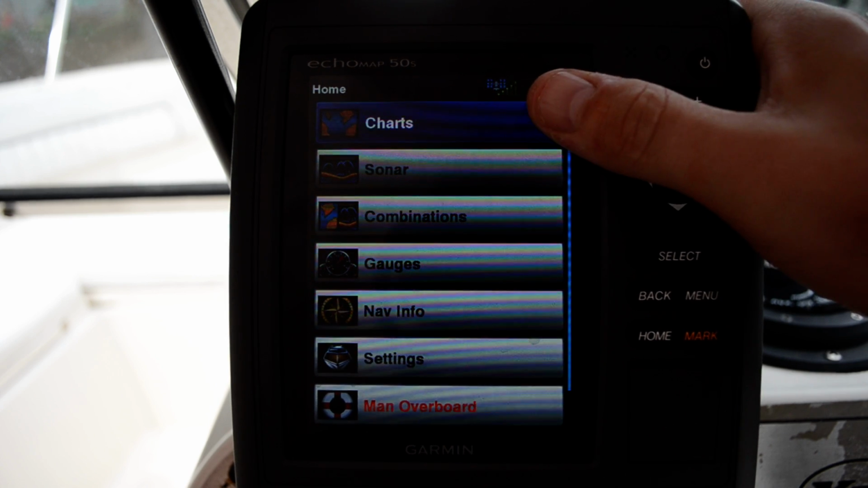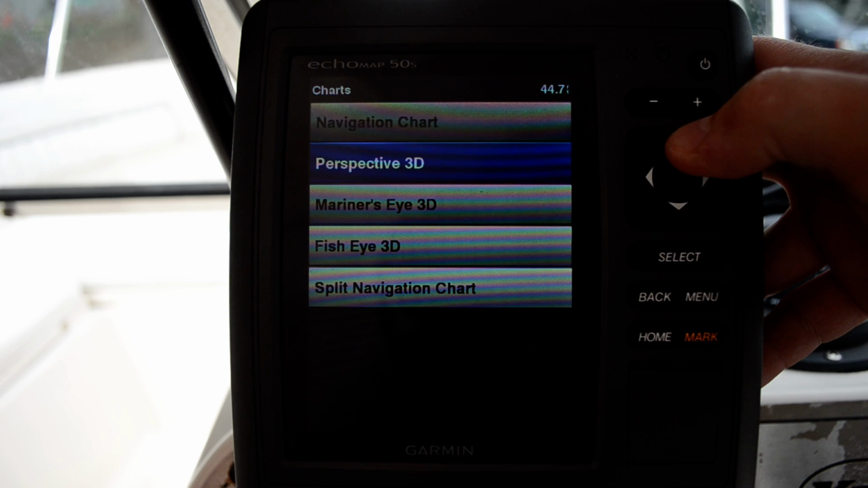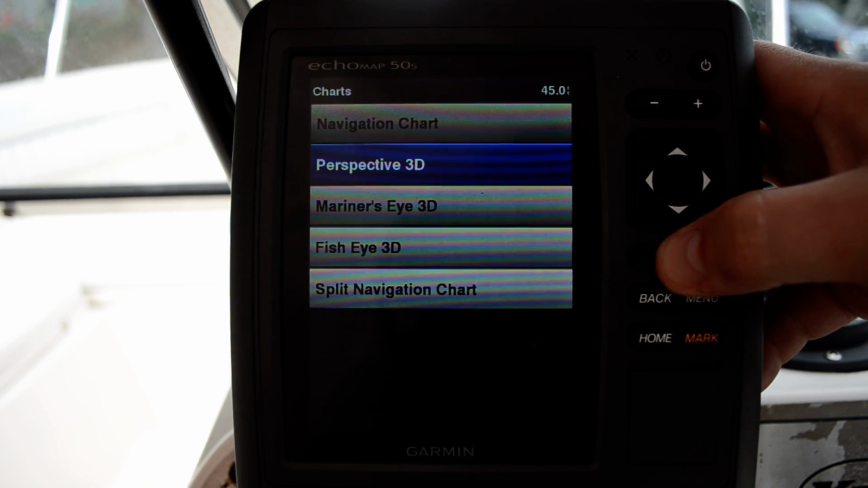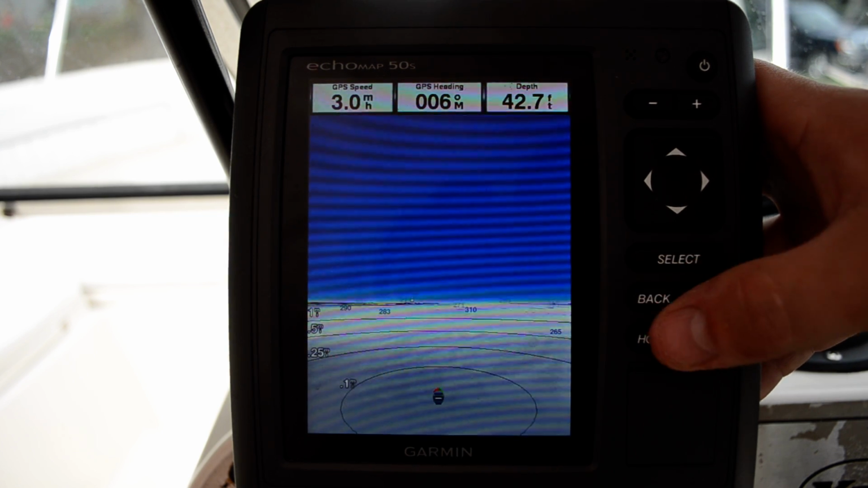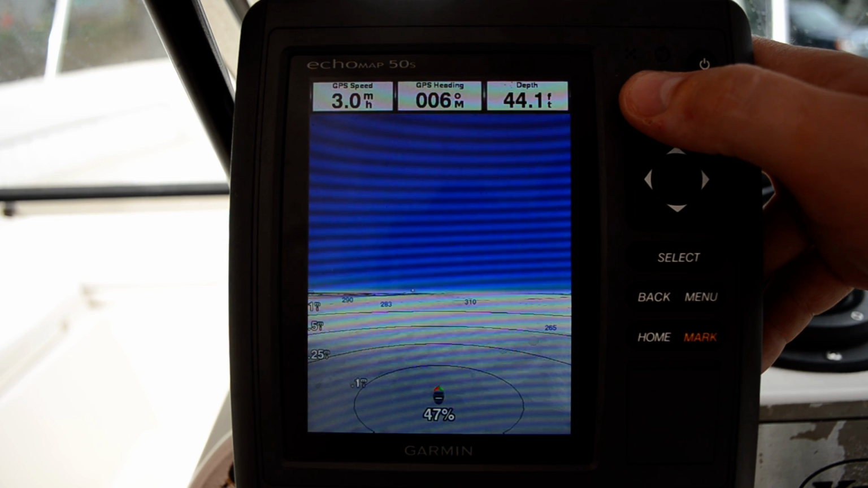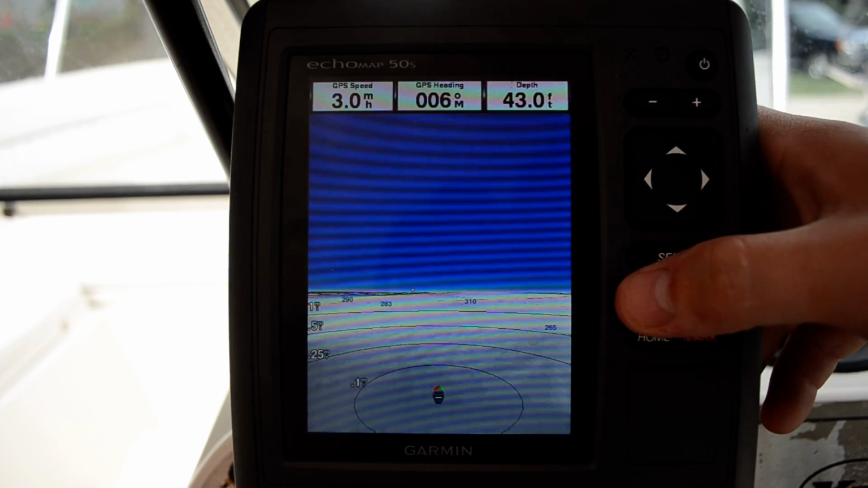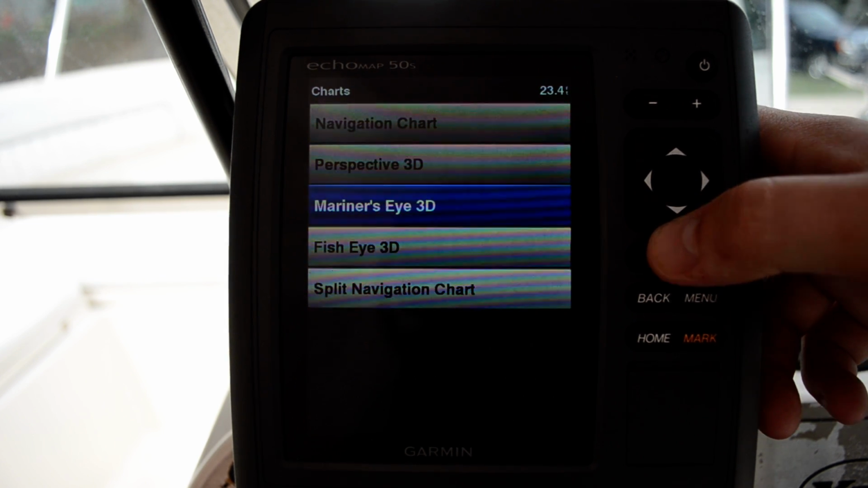Let's run through some of the features. We'll take a look at the charts to start with. They have a couple different charts. You have a perspective 3D, which is kind of an over the head, almost like an airplane type thing. I don't really use that too much. Maybe if you're navigating in kind of tight waters.